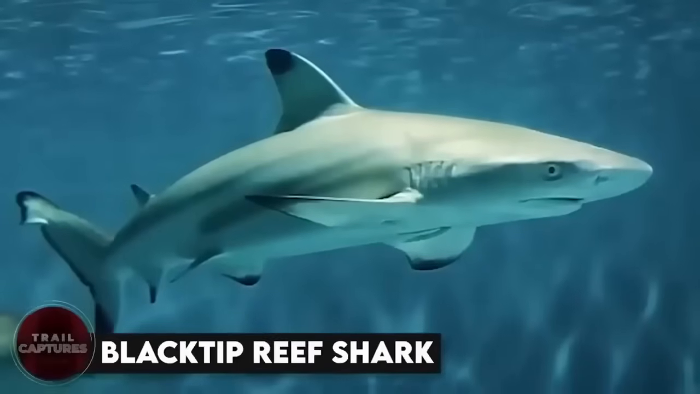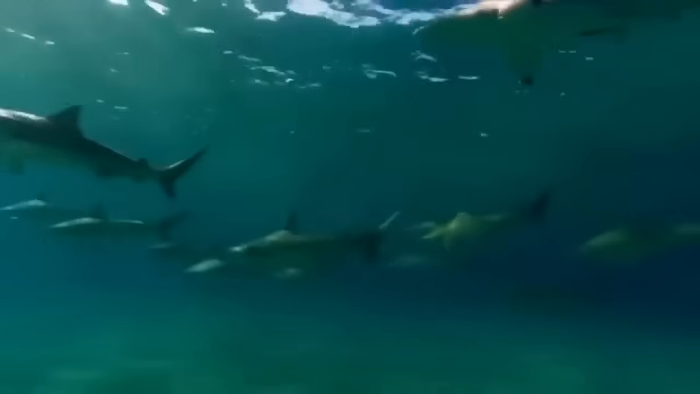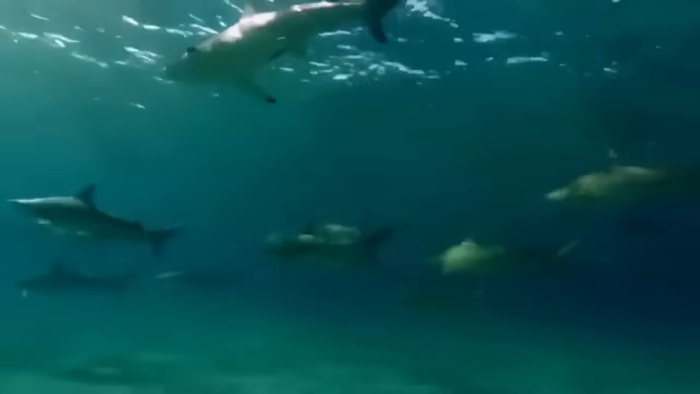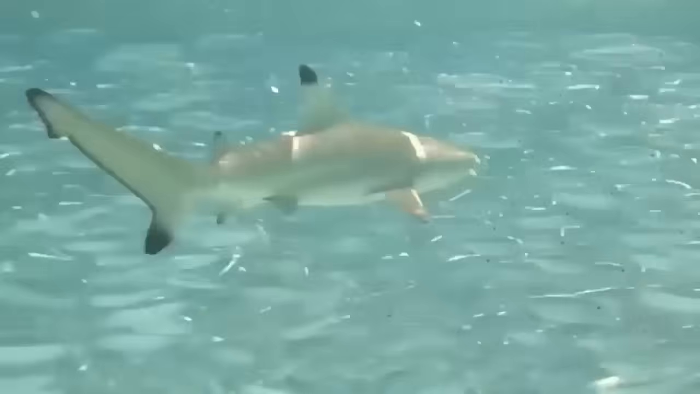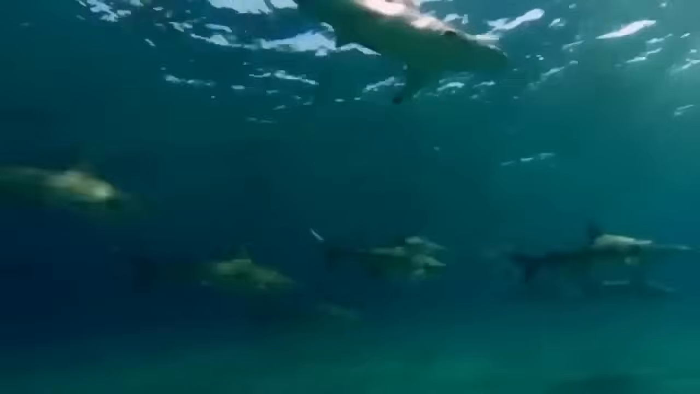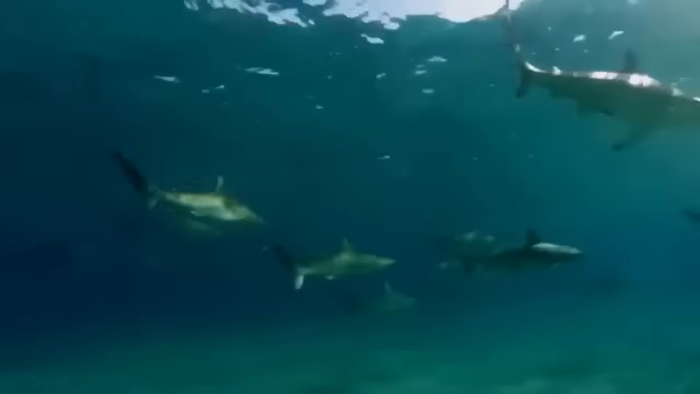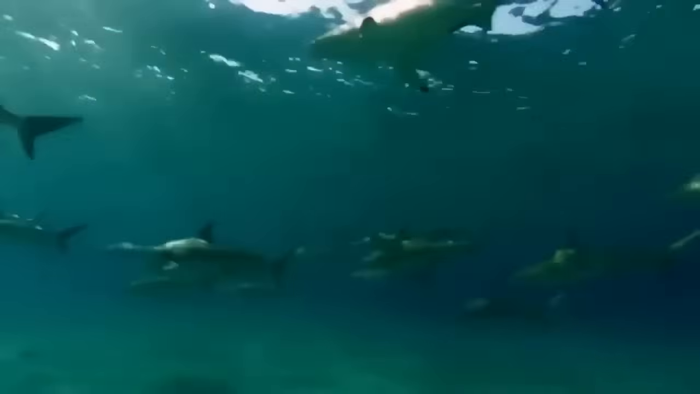Blacktip reef shark. Don't let their size fool you. These little guys are tough cookies. They may be small, but they are sneaky predators that can attack humans, especially if you're hanging out in shallow waters. So if you're planning on going for a swim or a paddle in the ocean, keep your eyes peeled for these little guys. They might look harmless, but they have a reputation for being quite the troublemakers.